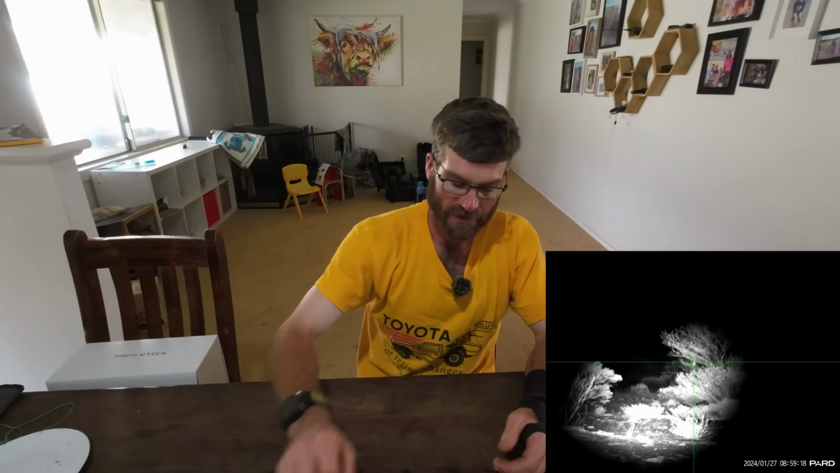So I've got the PARD video and everything up in there with a little bit of the work I did when this had stopped recording. I didn't know that it had stopped recording, but also that CV Life laser on the side of the rifle is very handy.